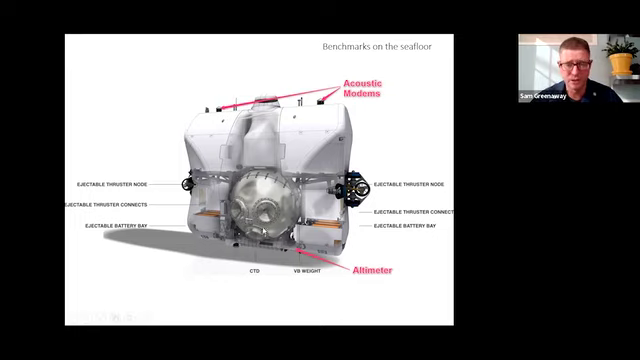So this is a vehicle. The little ball is where the people were, and then flotation, weights, and right on the bottom of this thing was an altimeter, a short-range altimeter, and also a CTD that had a pressure sensor installed.